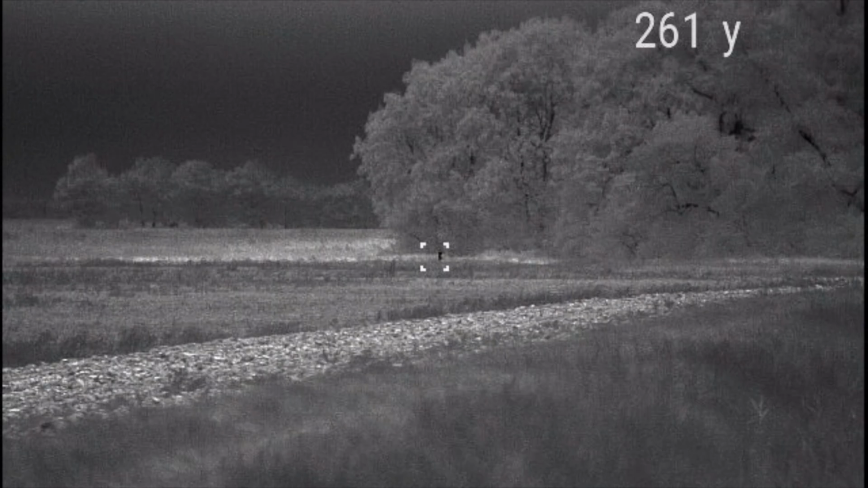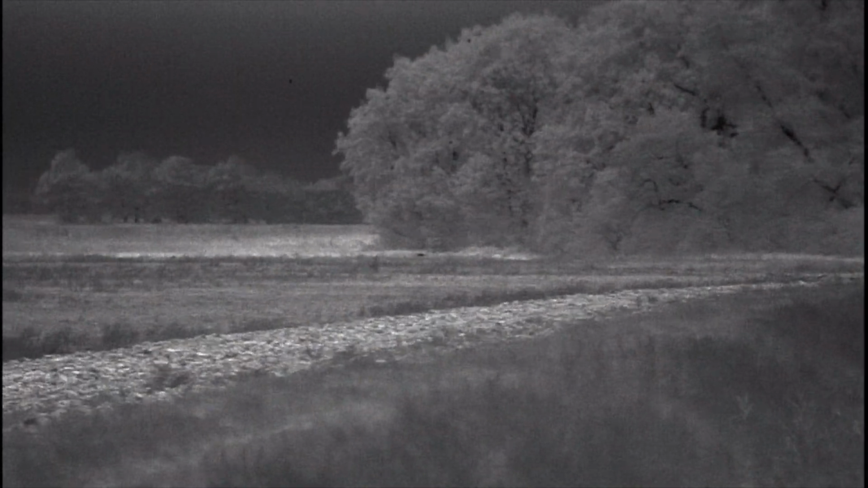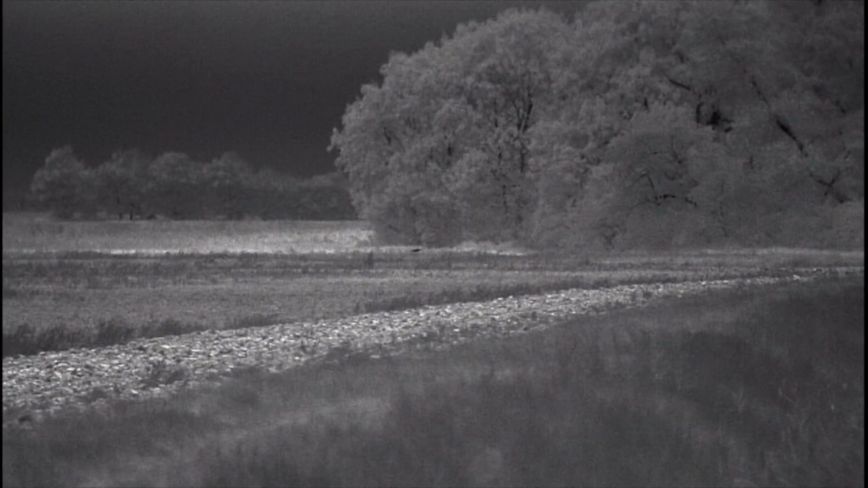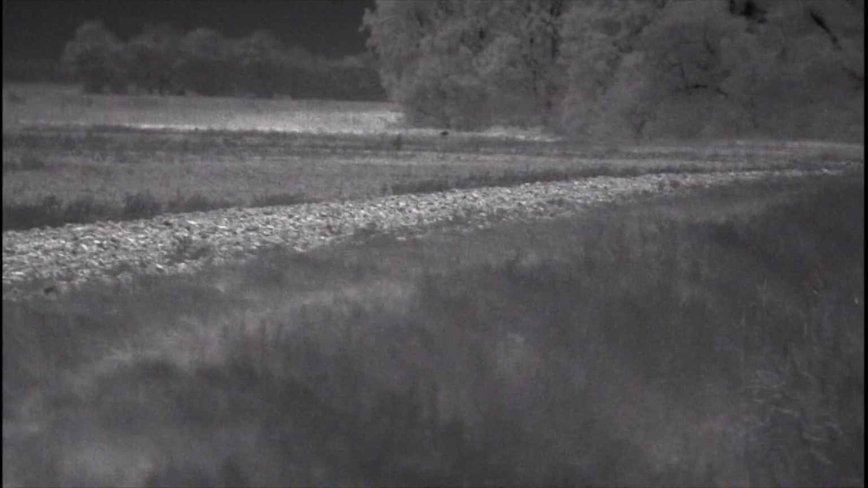We're now back with Robin, and I'm recording him through my Pulsar Accolade. If you look in the top right hand corner, you'll see the distance. That's 261 yards. It was an absolute cracker of a shot. 261 yards. Yeah.